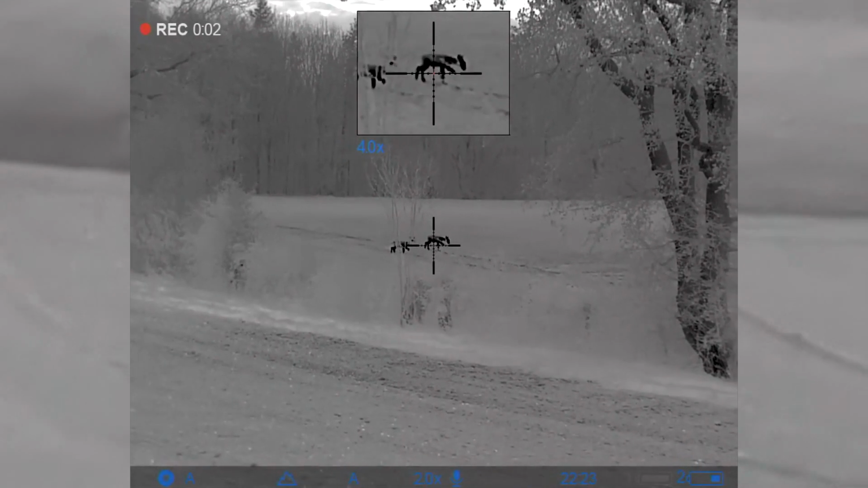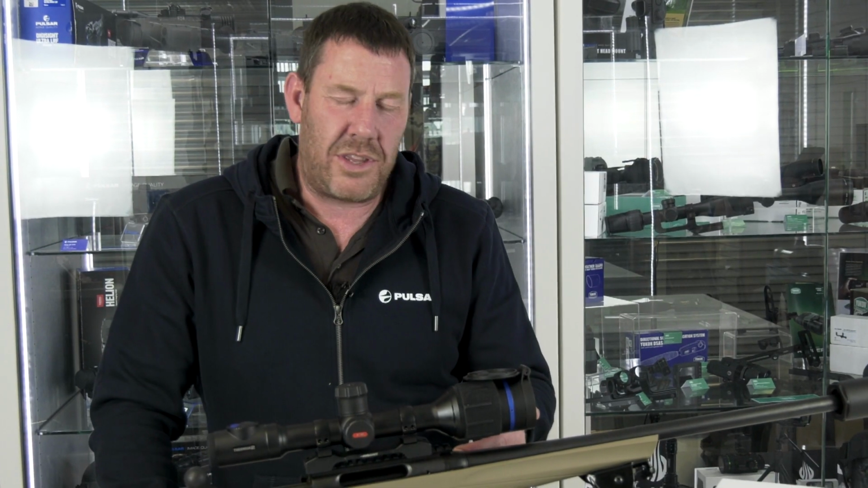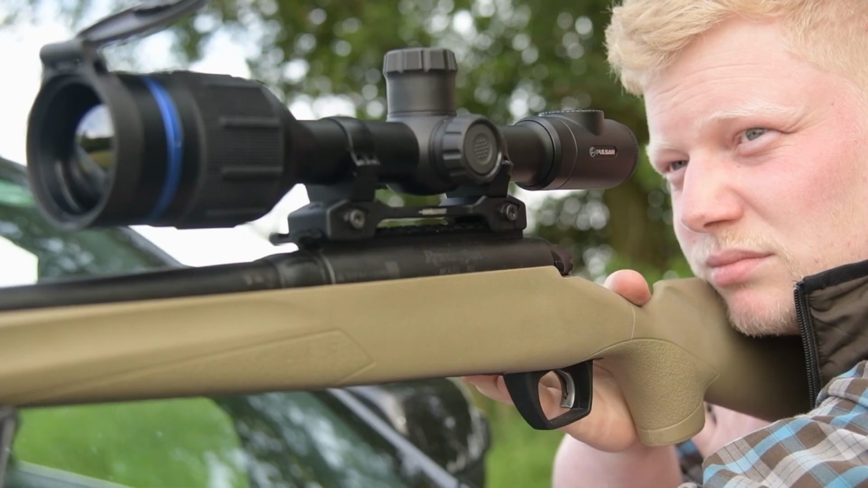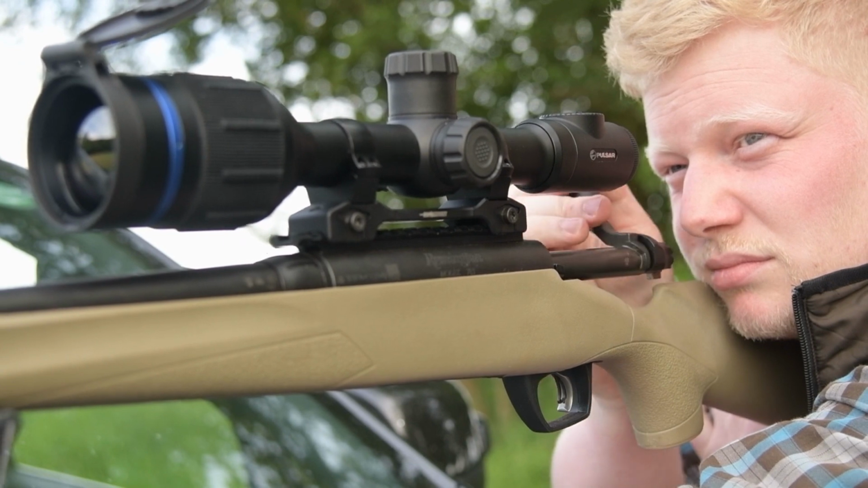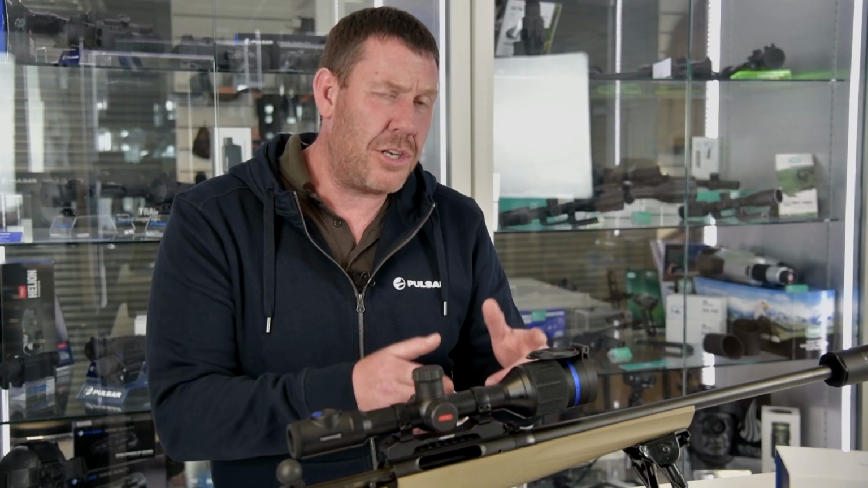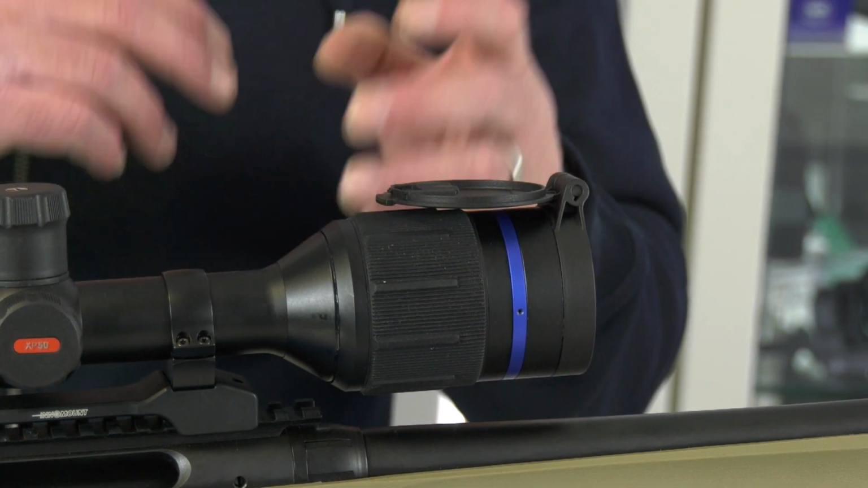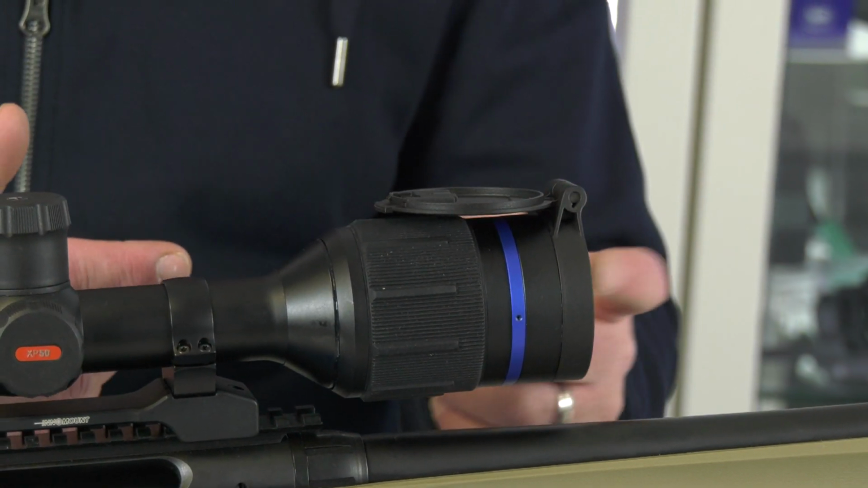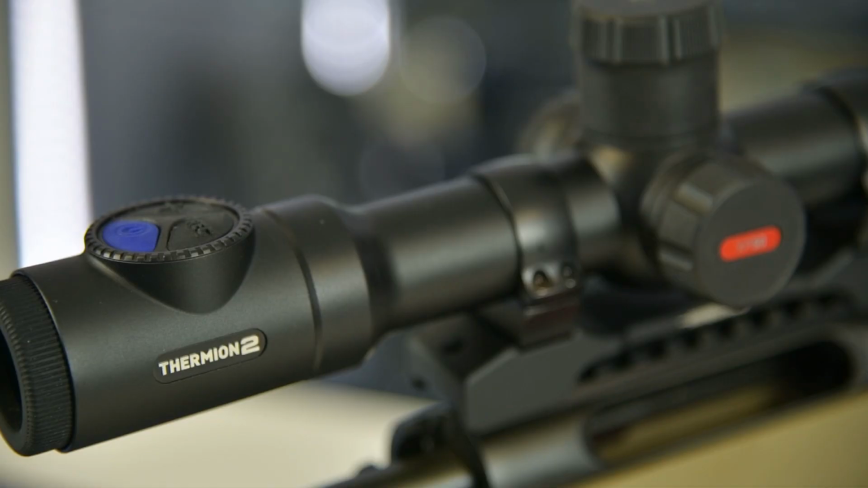Phil, just reinforce where your money's going. Yeah, definitely. So not only with the sensor that you've got in there, it's also the new 50mm lens. It was a 1.2 f-stop lens in the old Thermion, but now in the new Thermion 2 it's a 1.0 f-stop lens, and that really is super fast and lets a lot more light into there, and it really crisps up that picture lovely.